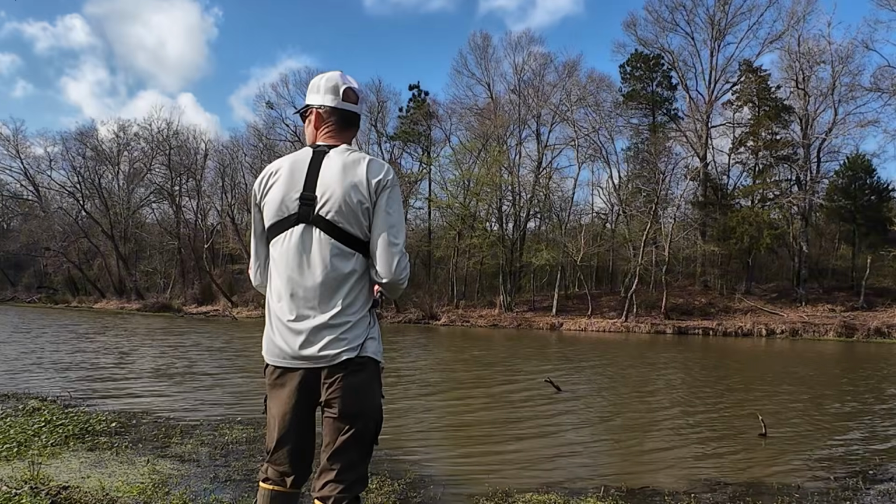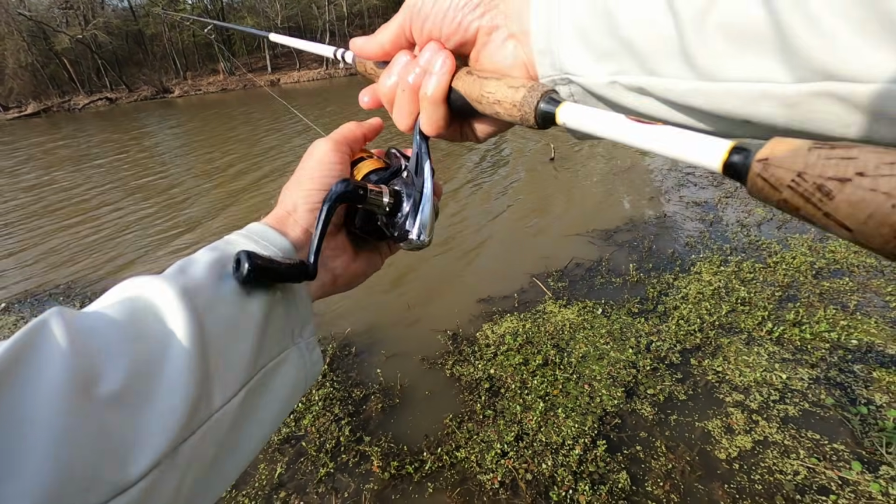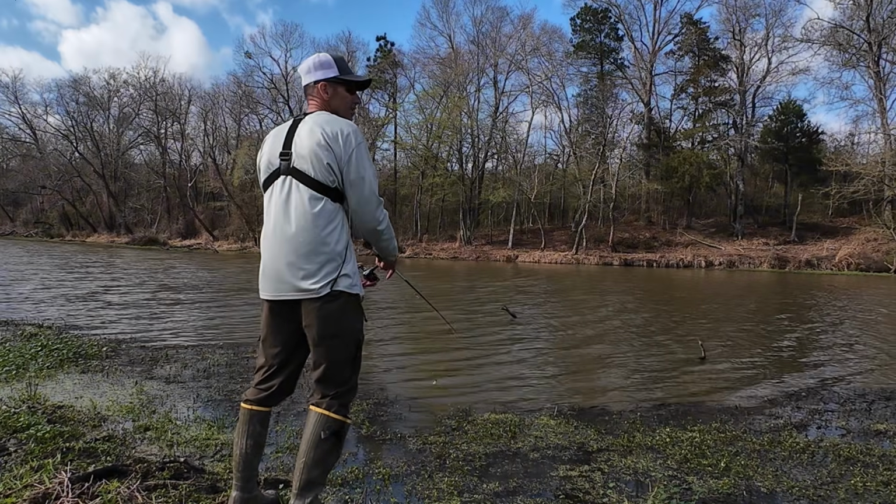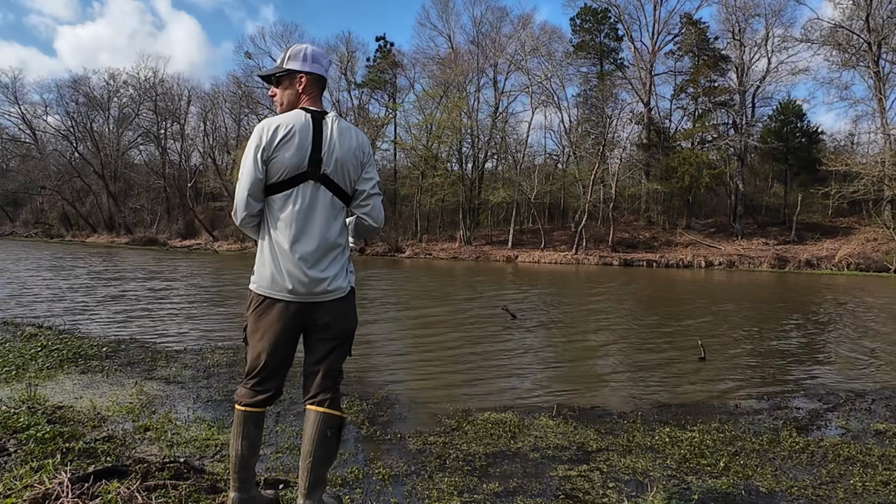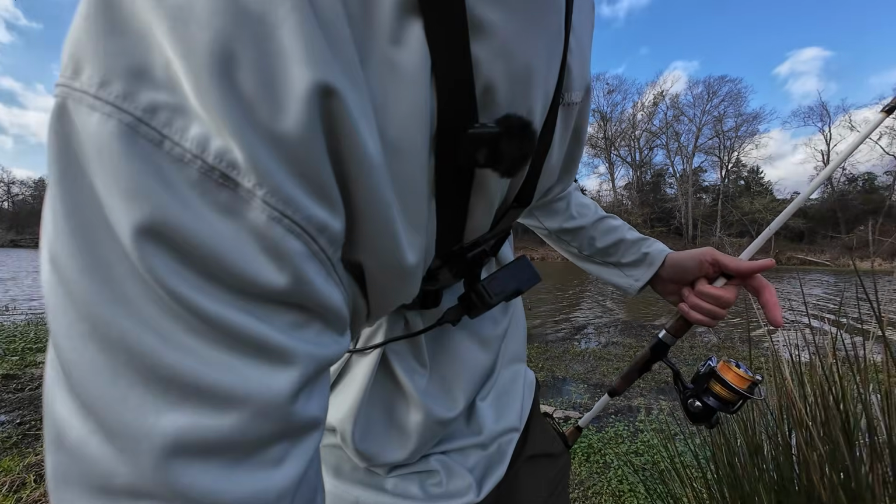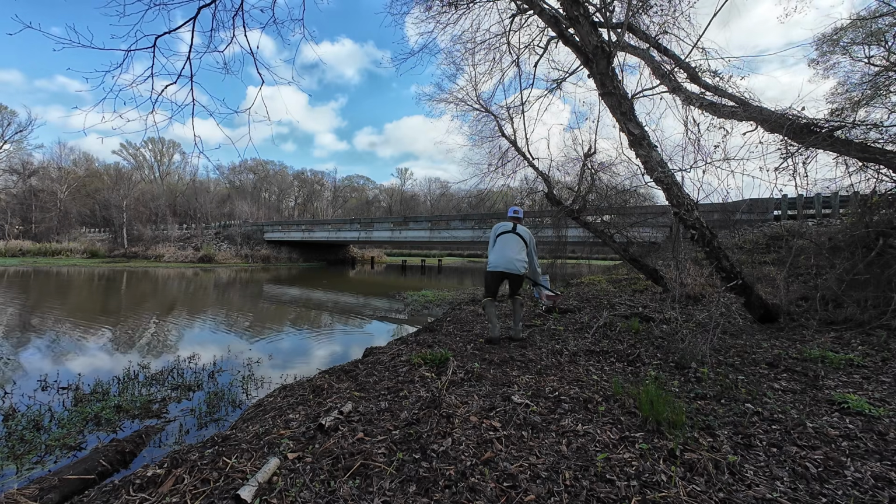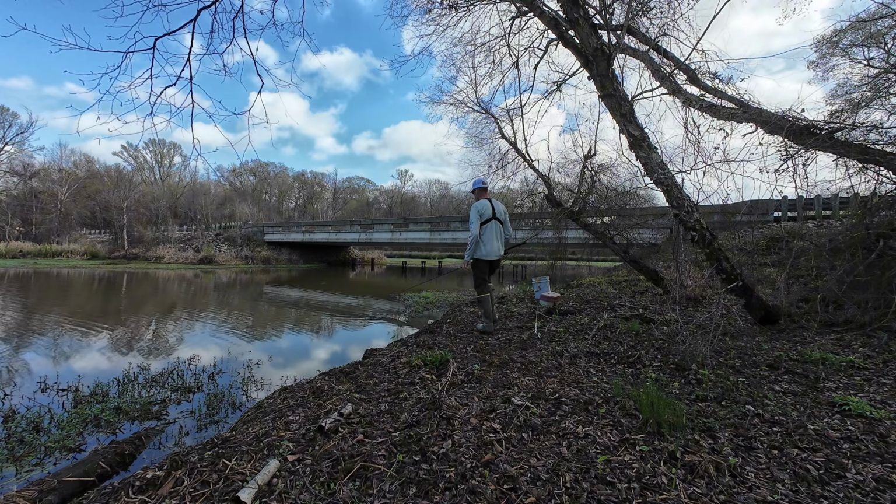That's several bass bites I've had in the last week. Not many crappie out this way yet, not in this part of this creek. Let's head back toward the bridge. That's where the bites are for the crappie. This just seems to be where the most bites are, so. Stay in here a little longer.